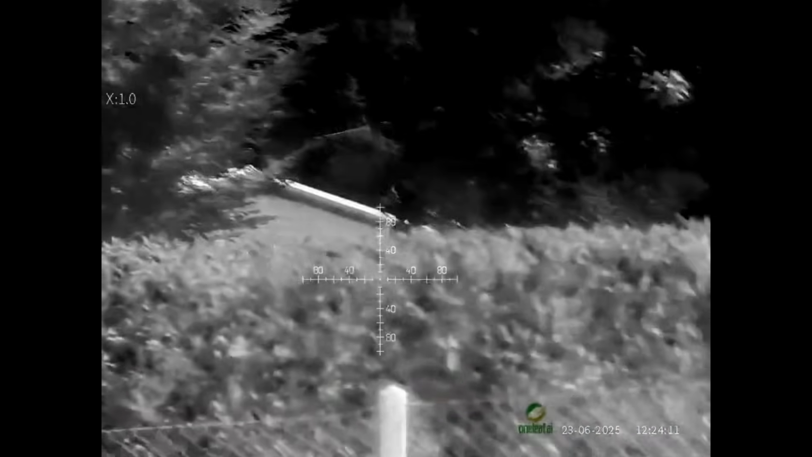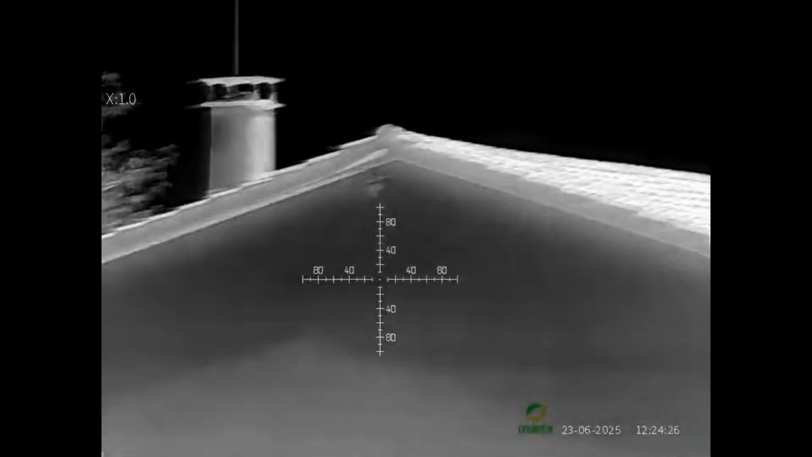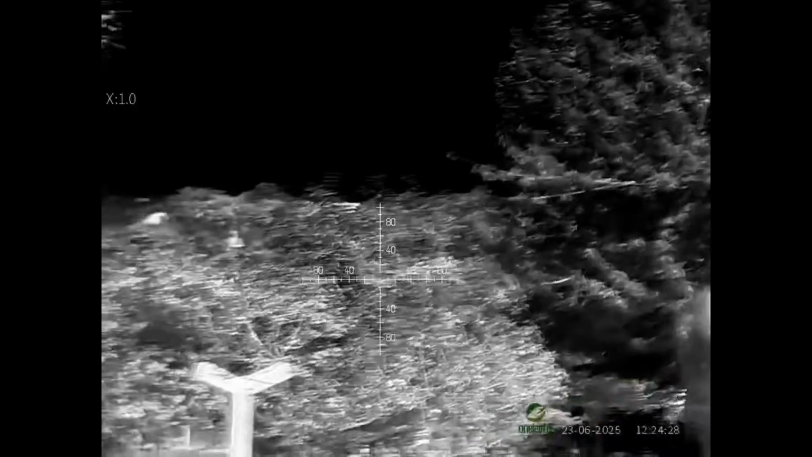Oh, that was a pigeon just flew across. I could tell that was a wood pigeon. That's how clear that is. I have discovered I can't do many things while I'm recording with this. I can't, for example, go into the setup and show you the menus, and it would appear I also can't use the rangefinder while I'm recording, which is a shame. That's next door's garden. You can clearly see chain link fencing there. Look at it. Absolutely astounding.